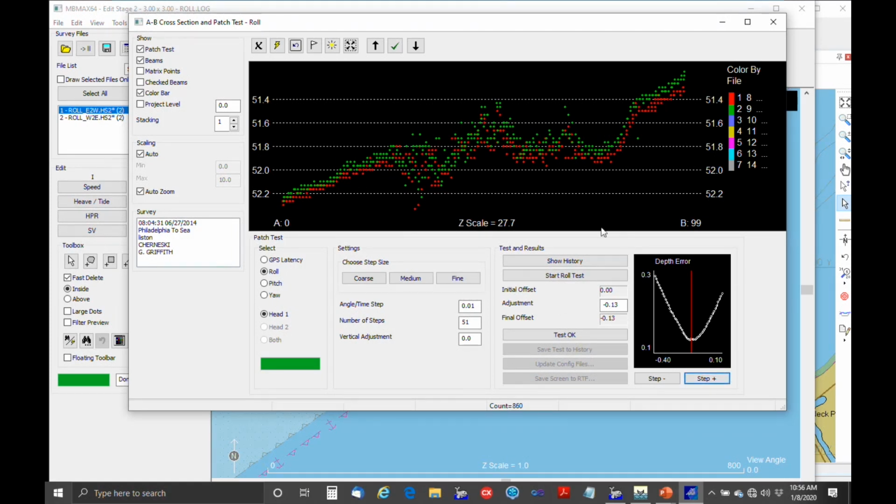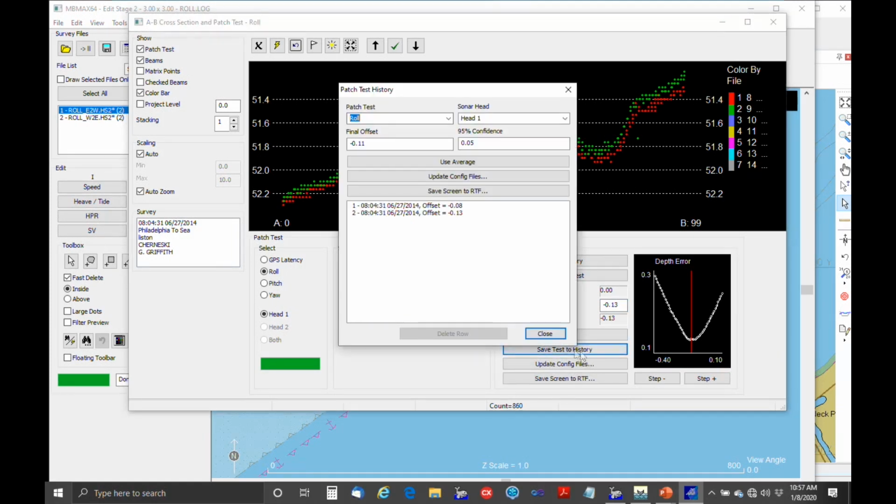One way of looking at it is that the correct result isn't necessarily the minimum error, but the center of this U-shaped curve. And once again, I'm not going to stress over this individual test because I know I'm going to do more of them. And it's negative 0.13 degrees. It came in as an offset. I'm going to go OK, save to history. And so here we've got a previous test, which was slightly different. And so now we're seeing the average final offset and a 95% confidence value.